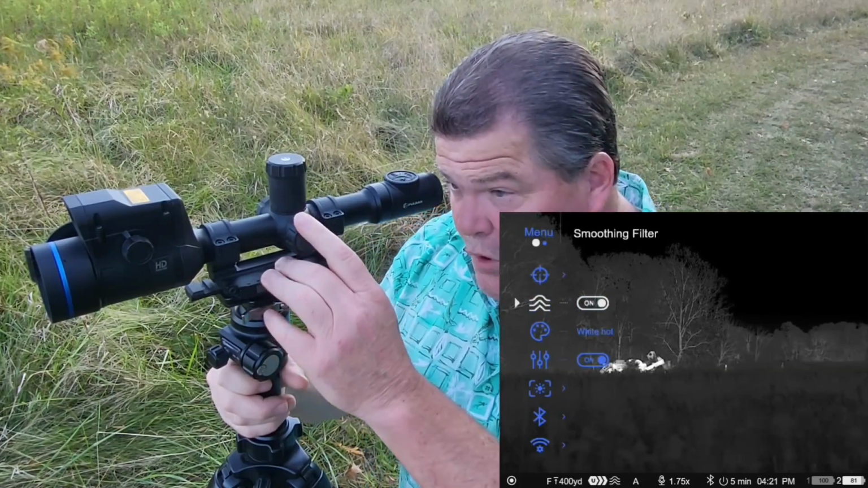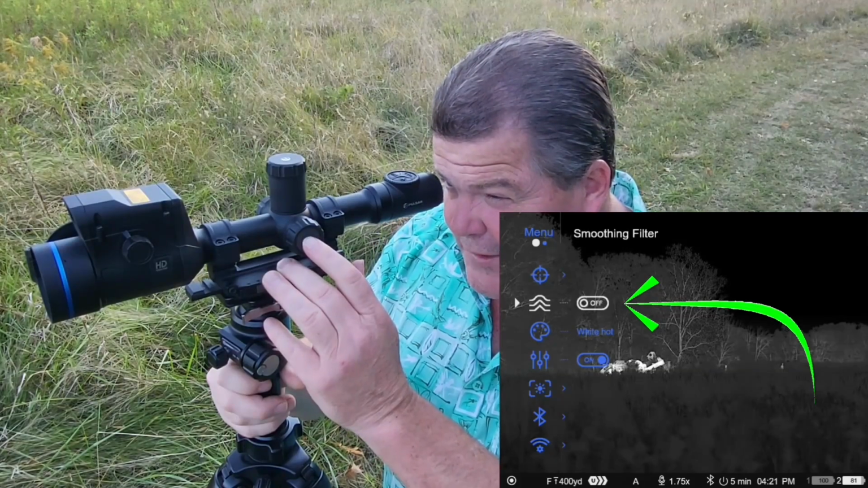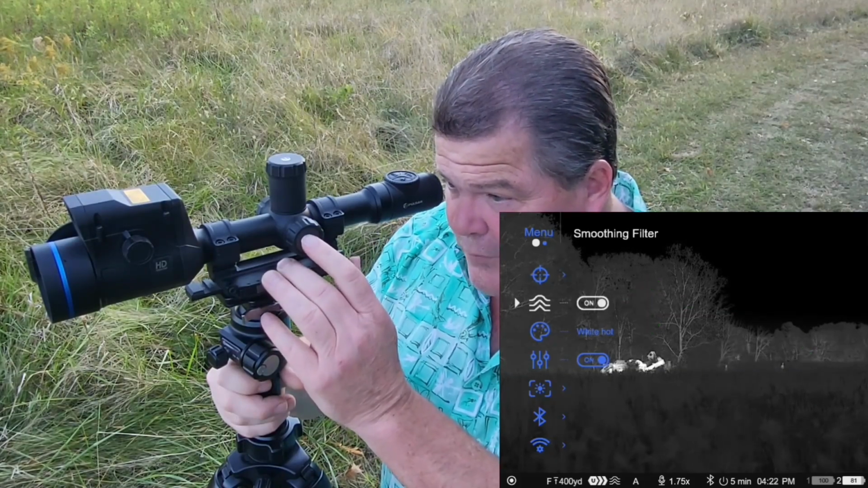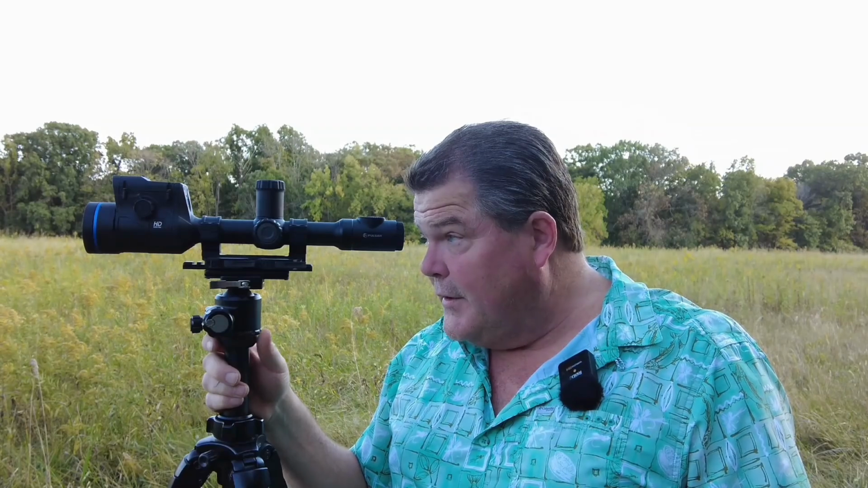Next we have the smoothing filter. You can see where I've got the smoothing filter turned on in this. I'm going to shut it off there. I really only had it on to show the icon. Previously I'd done the video showing the taskbar down there, and I just wanted to show that. But I personally like to run the smoothing filter off. I think that I get a little bit sharper detail in the image with it off. Turning it on essentially adds a little bit of a blur effect to the image.